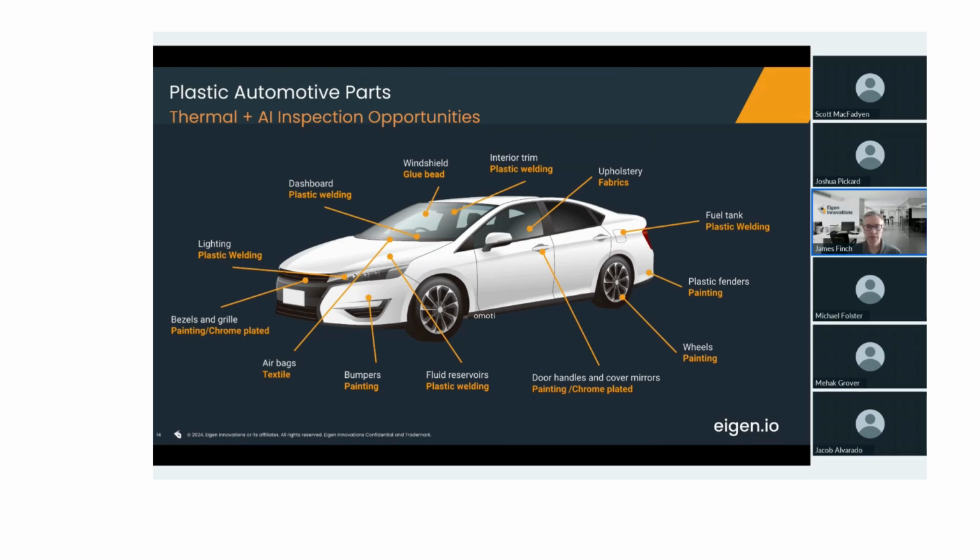There's also all kinds of other thermal processes, things like hot stamping, adhesives for windshields or for interior components, functional testing like rear window defoggers or seat heaters. So lots of different places that we can apply thermal imaging within the automotive industry, in particular within automotive plastics.